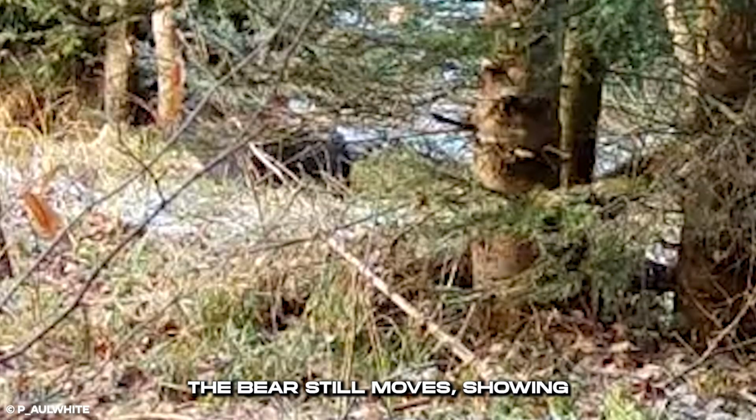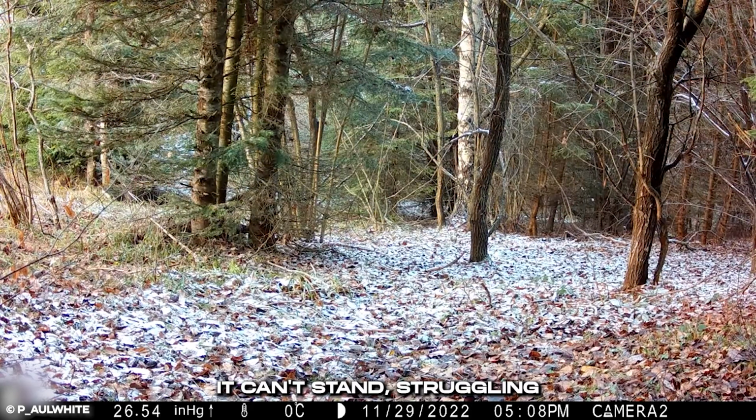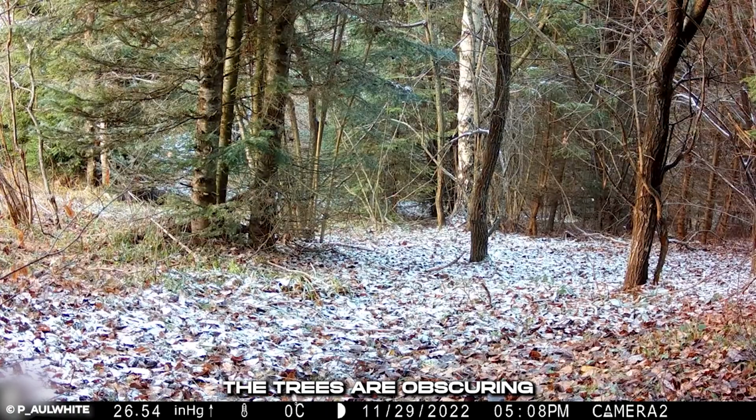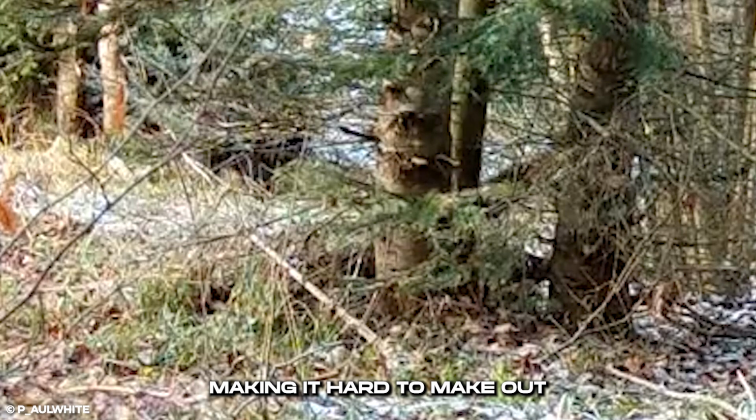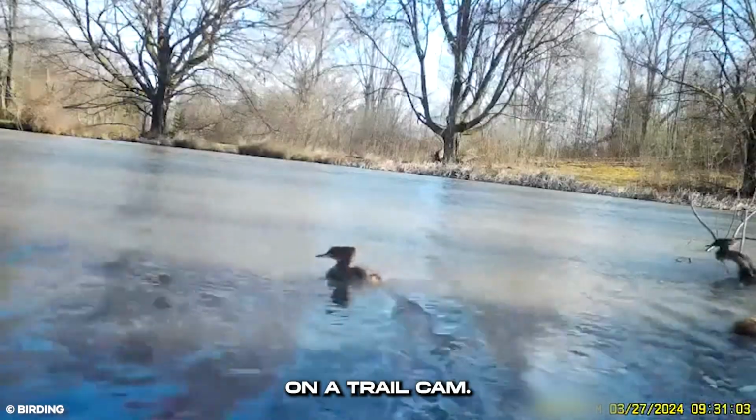The bear still moves, showing it's alive, but that isn't enough. It can't stand, struggling to move where it is. The trees are obscuring the bear and the trail, making it hard to make out what the bear is going through. Strange ducks caught on a trail cam.